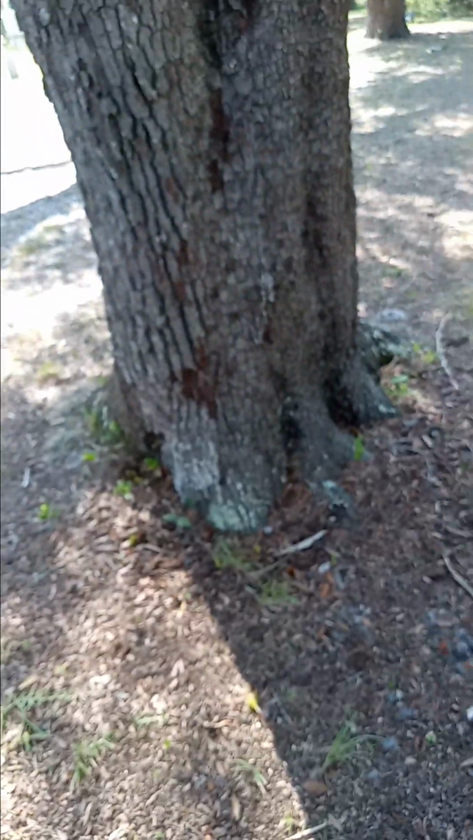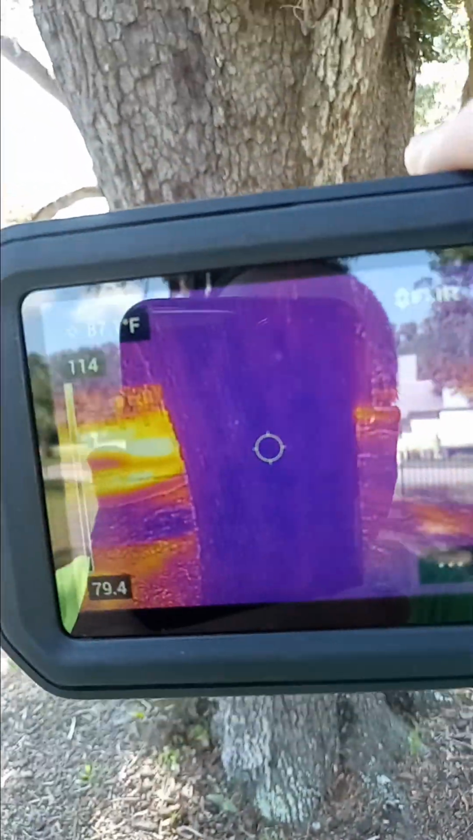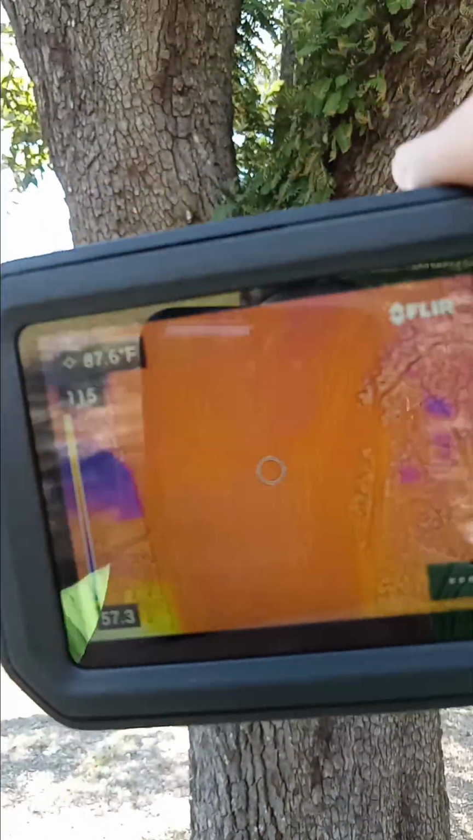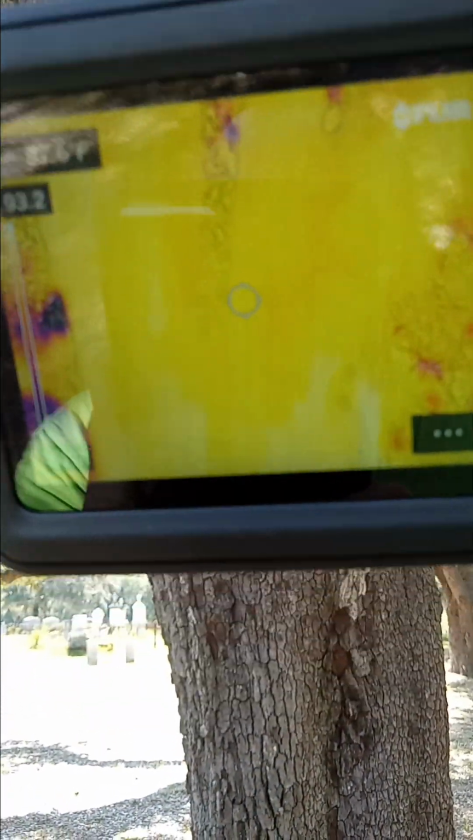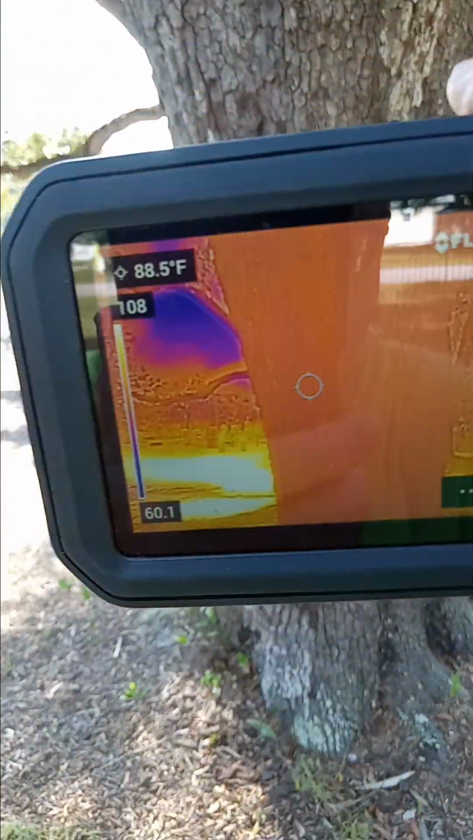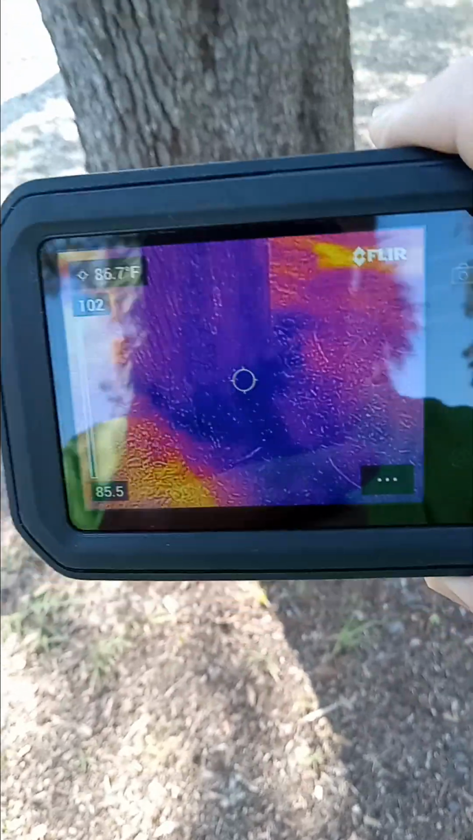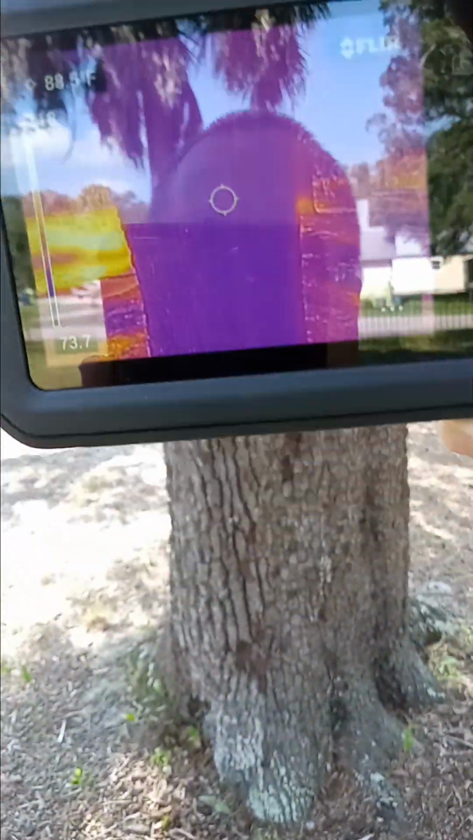Now, the larger part of the tree is purple. So, as we move up, that's much warmer. That's strange. Can't really explain that, but the shade part down here is cool and purple. We expect that.